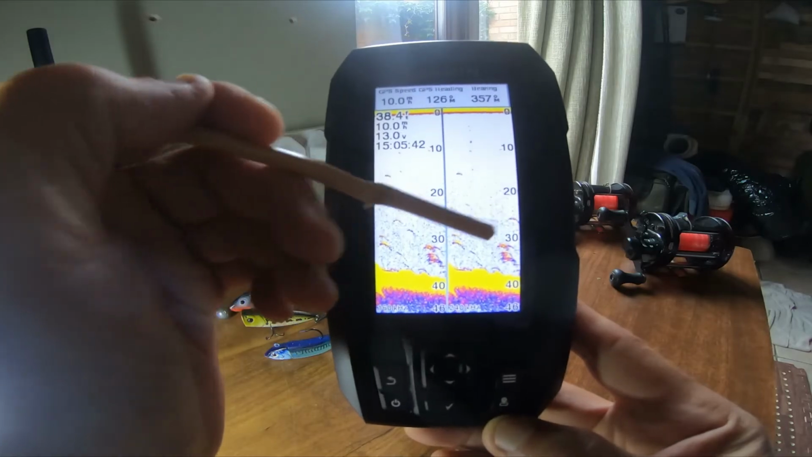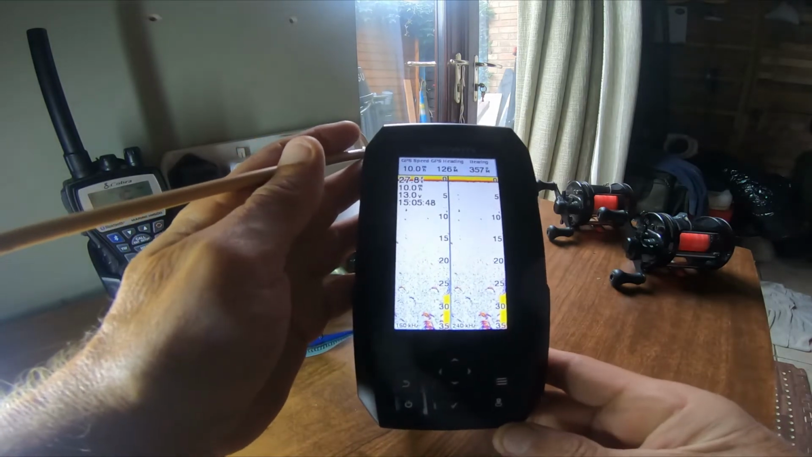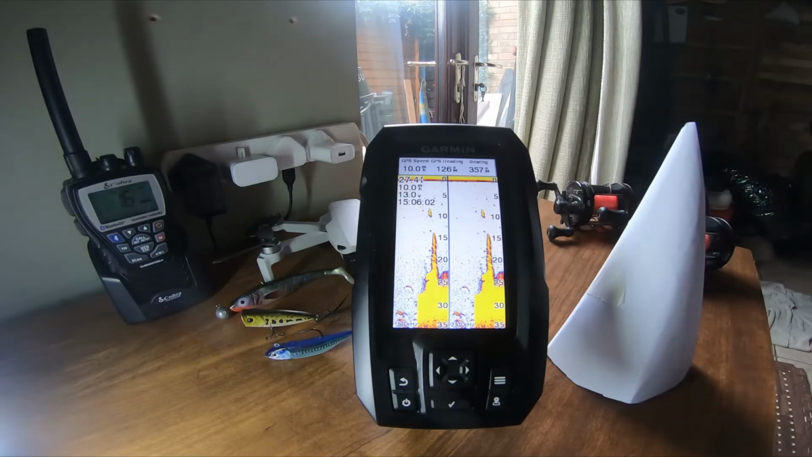So obviously they're sending different signals. My understanding of this is going to be quite a simple one for you. I've watched some videos, full declaration again. So my understanding is that one of the frequencies is like so.